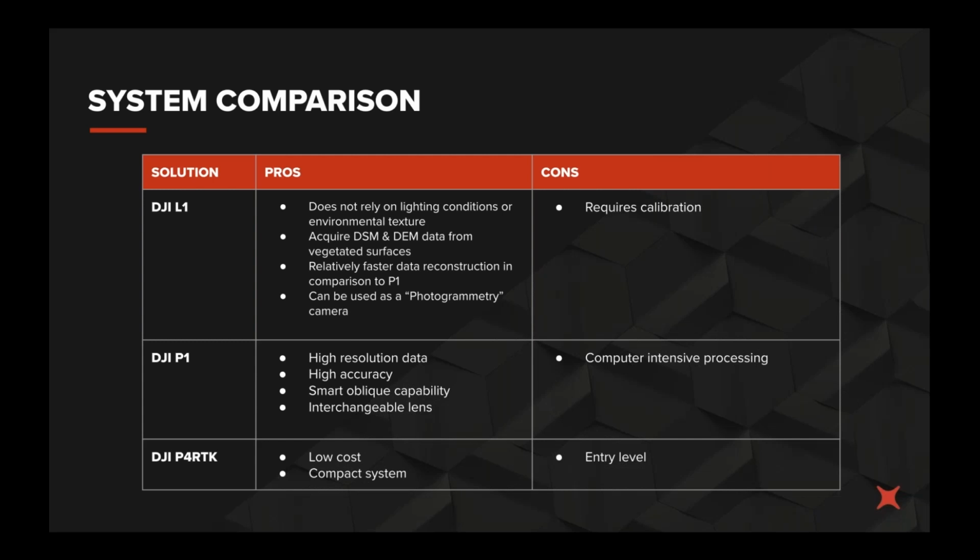If we start with P4RTK, what you've got is a drone that does one job only, but it does that job very well. It's got a relatively low price point and it delivers excellent results for that money. However, as we've seen, the resolution and the coverage can't compete with what you get with the P1. That, with the ability to change the payloads on the M300, gives you a level of versatility and an element of future-proofing that you just don't get with the P4.